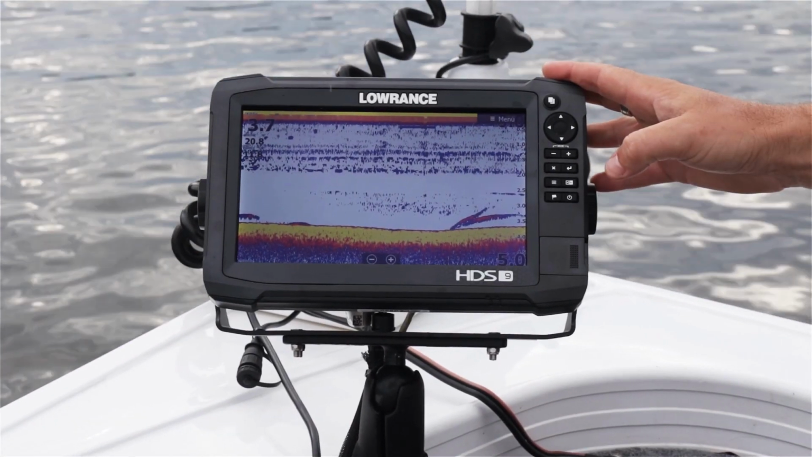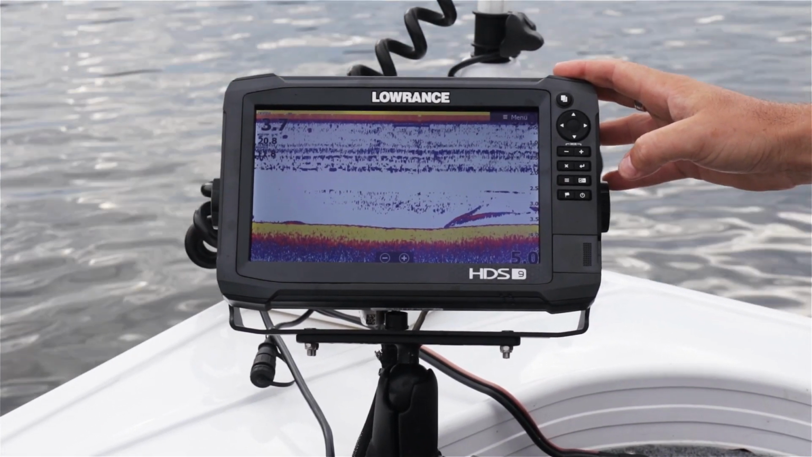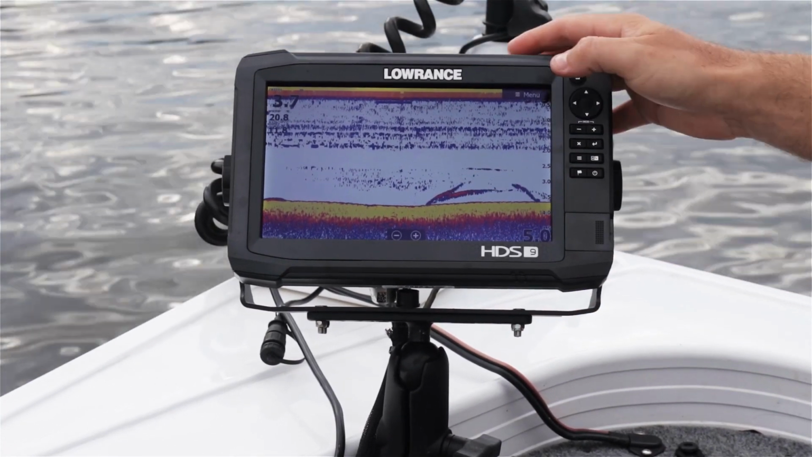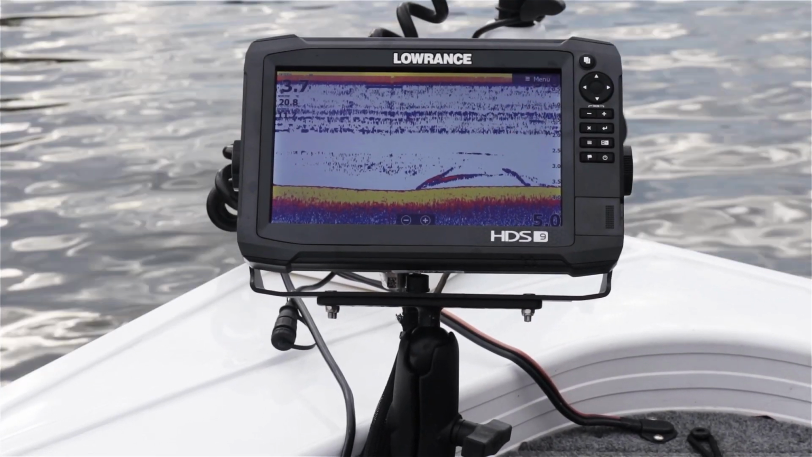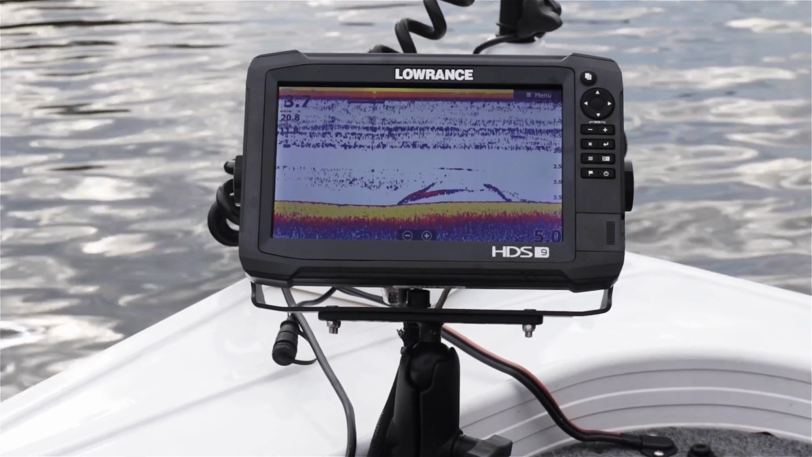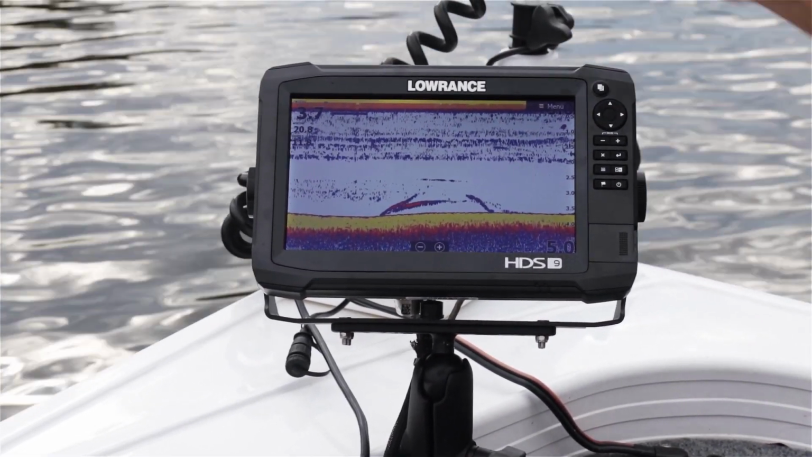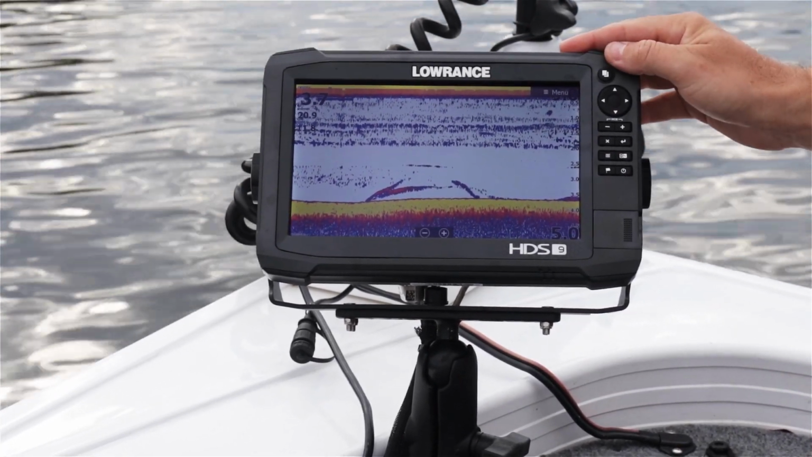Another cool feature that comes standard with the Carbon is dual network sonar. Now, this feature is also available in the latest software release for the HDS Gen 3. I'll just show you. Right now, looking at my Carbon unit, I'm looking at the sonar signal that's coming from the transducer on my electric motor. But I've also got a Gen 3 unit running at the helm that's connected to a transducer at the rear of my boat. Now I can see both of those signals individually on the one screen, which you never used to be able to do in the past.